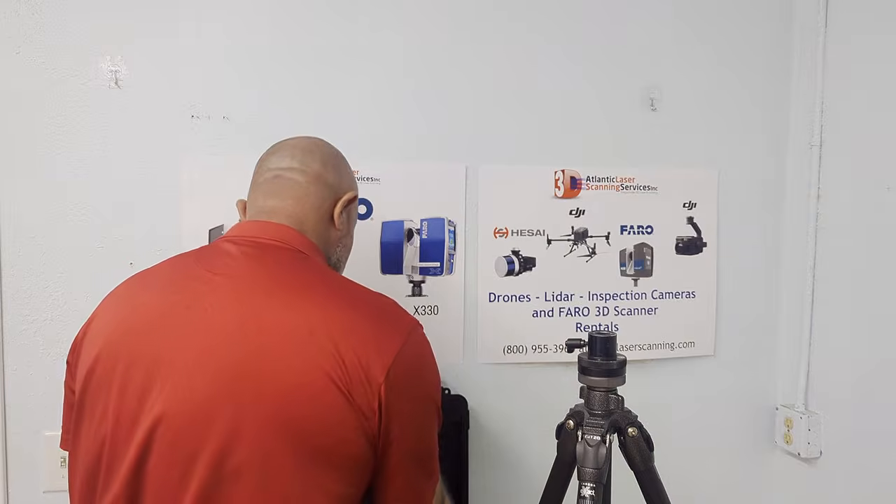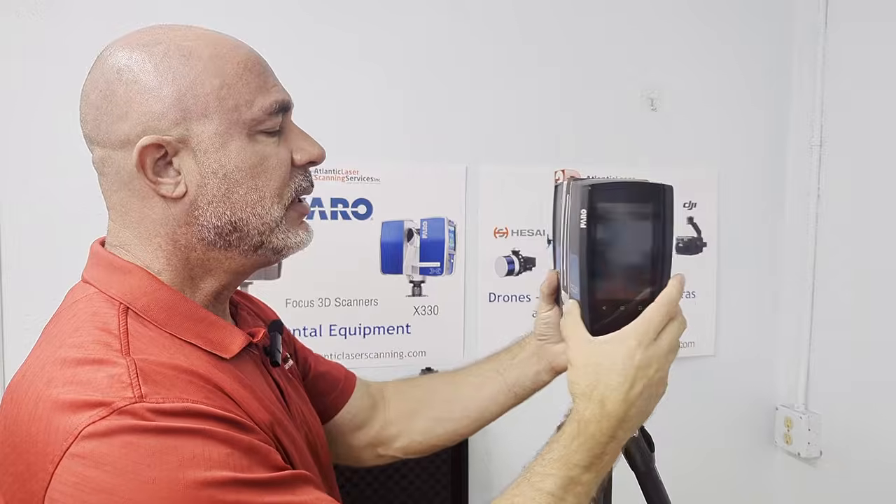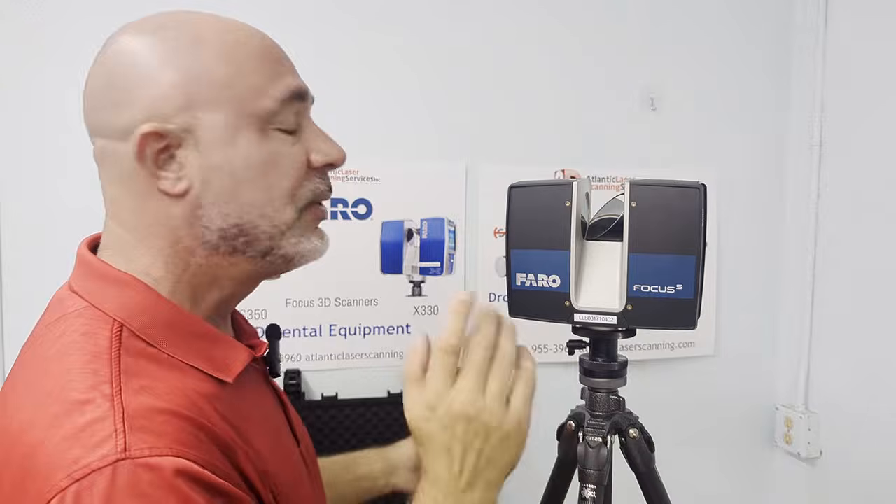Got our FARO Focus S150. This process is going to be the same for the 350, the Premier Series, as well as the X330. Gently remove the scanner from the case. Slide it into the quick release. We're going to remove the foam that covers the laser mirror.